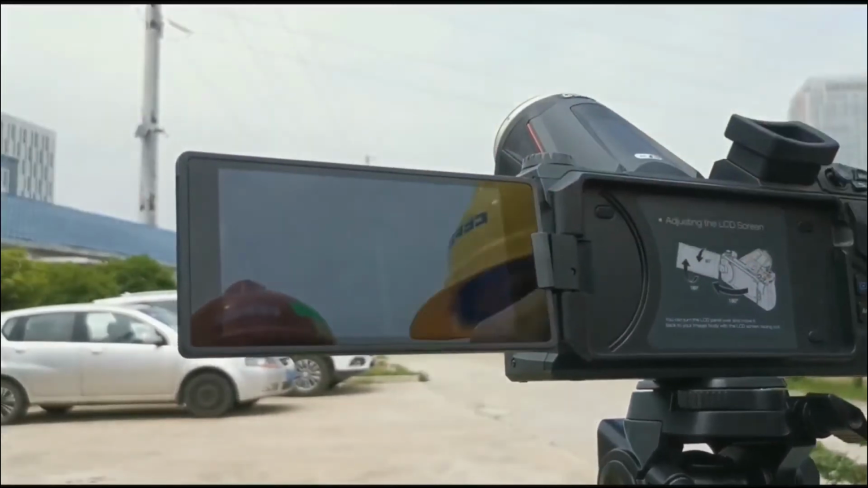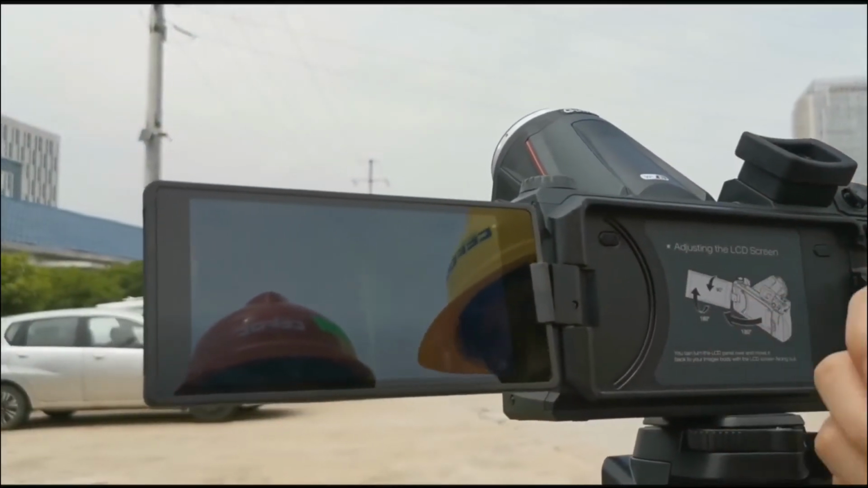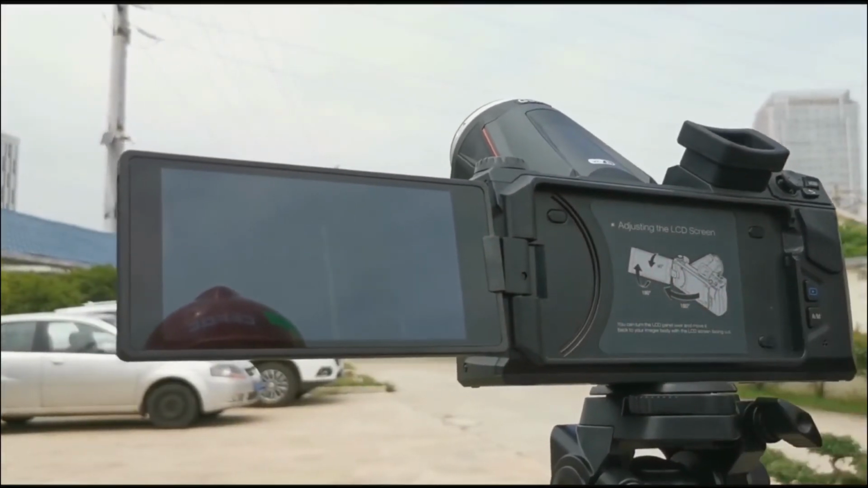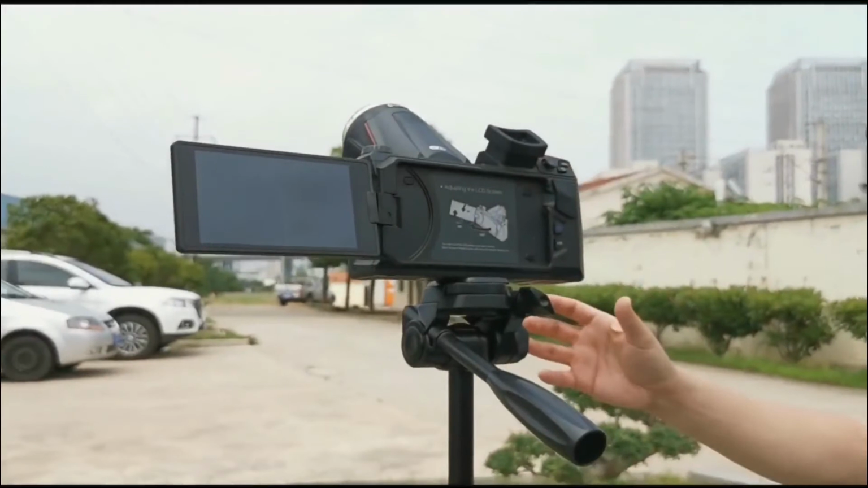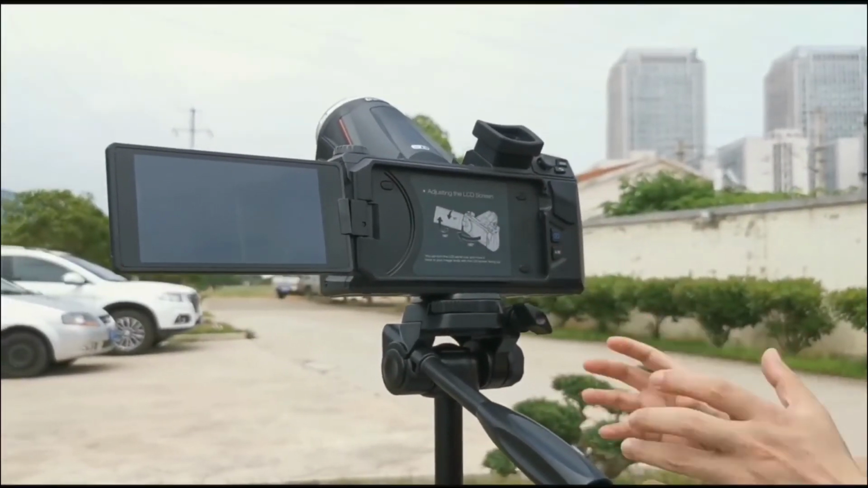And you can also edit the object in the software in computer, but you can also do it in the camera. And when everything is okay, you can take a photo and take back the camera to office and have a report.